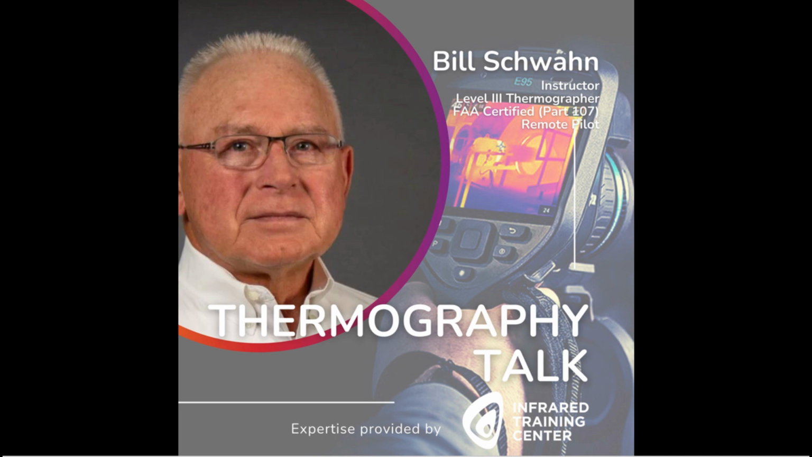The inspection can be performed as soon as the solar load is off the wall. We'll take a look at some imagery in the next slide. This is an image of a concrete block wall or concrete masonry unit. Arrows show the areas of vertical and horizontal grout in the wall. Improper installation of the grout may cause structural defects.